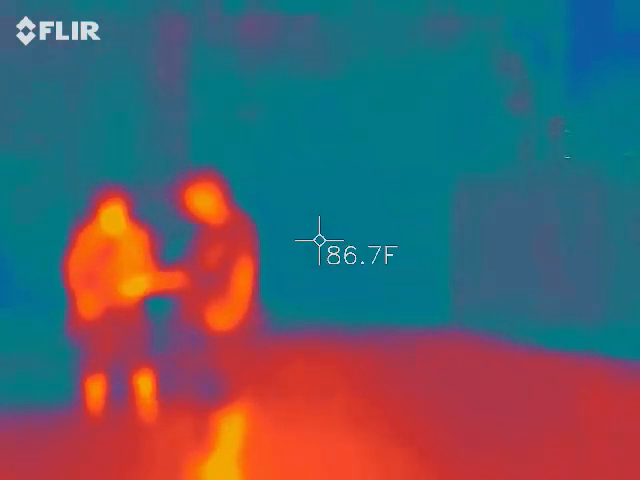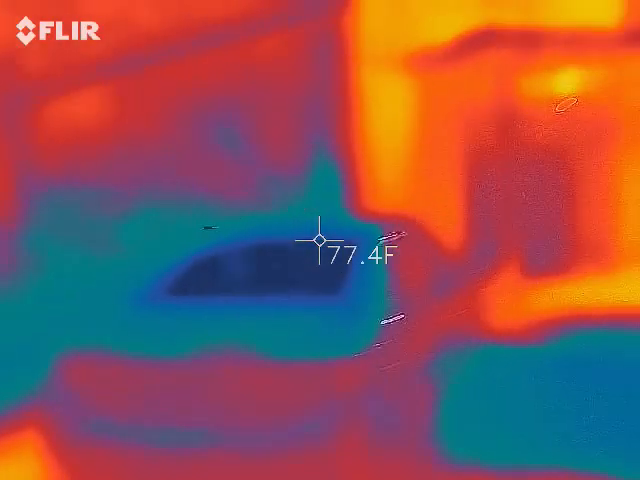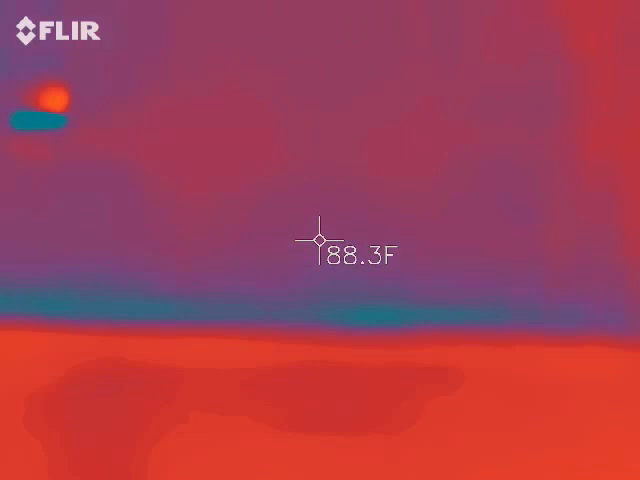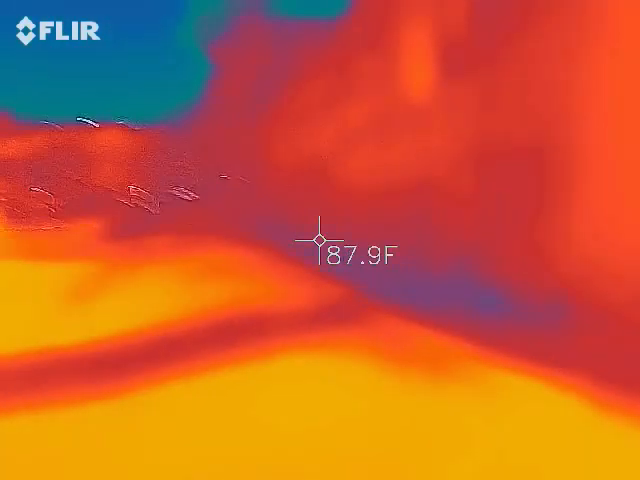Let's keep it moving, because that looks like a pretty weak signal. Let's see if it's just bouncing around. See how we can't make a rhythm out of it? It's just kind of bouncing in and out. You had Tori right there a second ago.